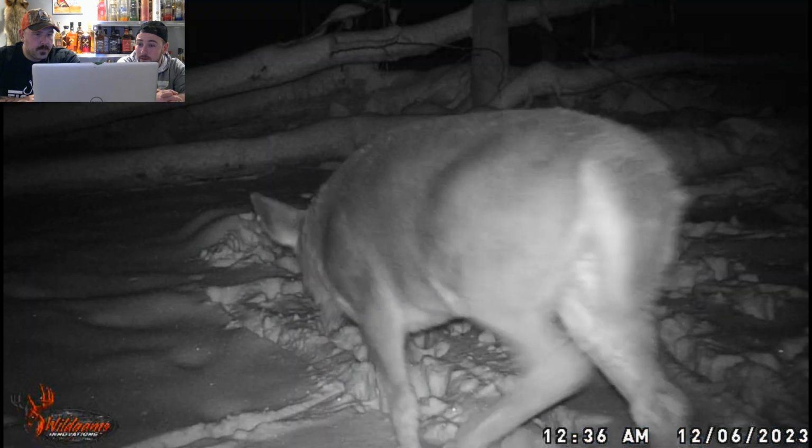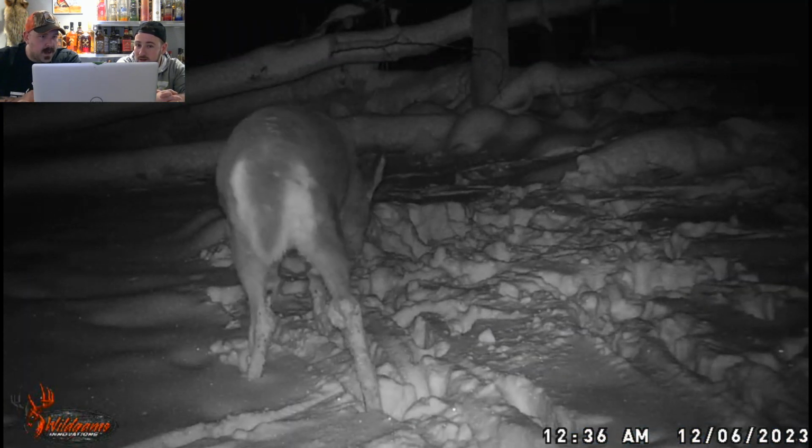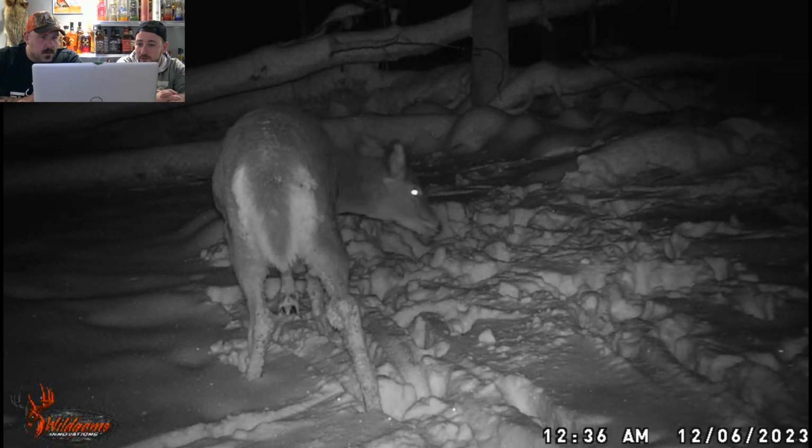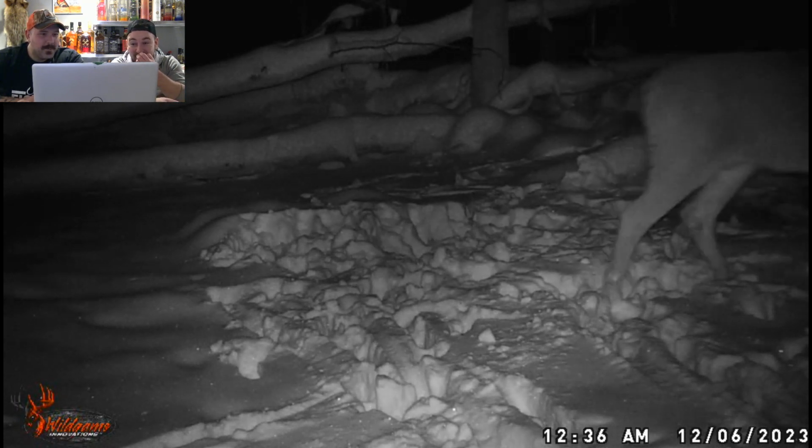We had a really weird hot weather spell. Oh, there! Look at all the tracks. Holy smokes! It's a highway. What? How didn't we get all that on footage? Sometimes these cameras. Look at that deer, though. Oh, look! It ran off. It smelled it and ran off.